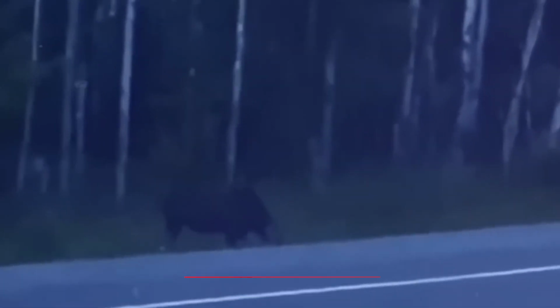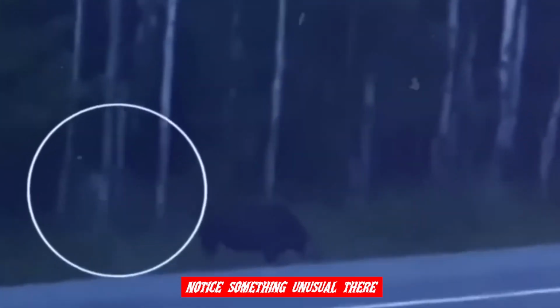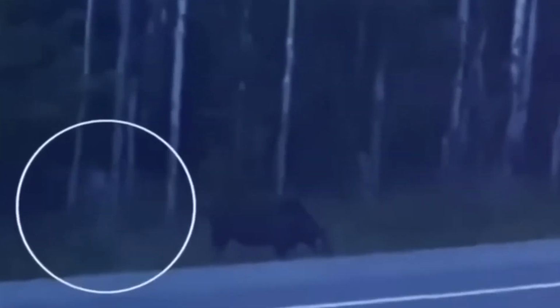Alright, let's dive into what's happening in this video. There's a man who has pulled over to the side of the road to capture footage of a moose. Now, as you're watching, the moose is pretty much minding its own business in the middle of the frame, but I want you to pay attention to the left side of your screen. Notice something unusual there? That's where things get intriguing.